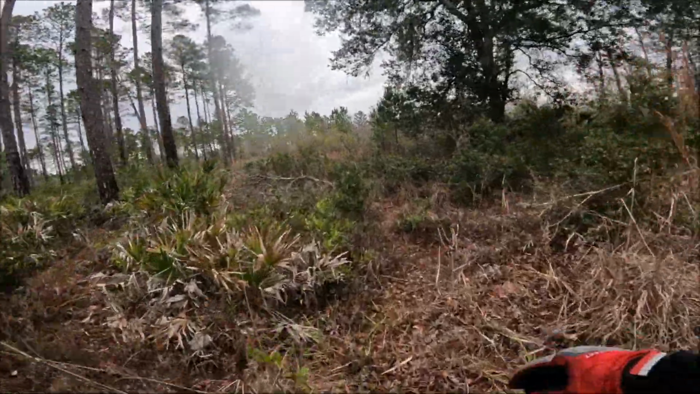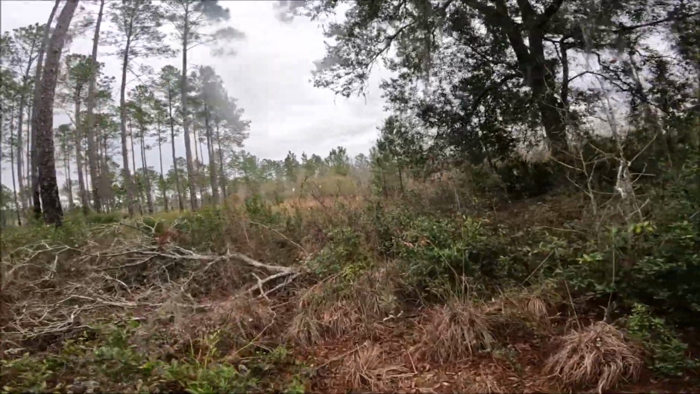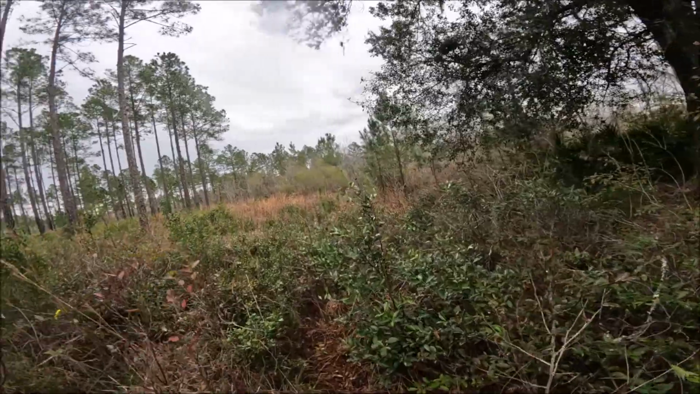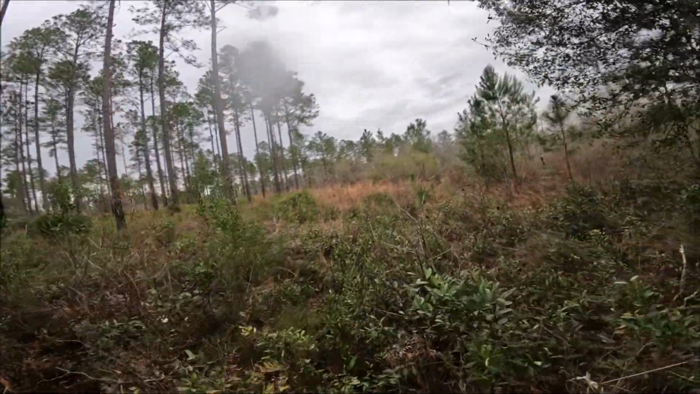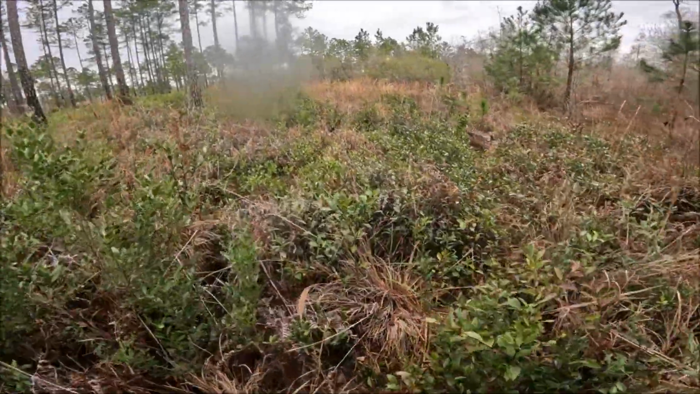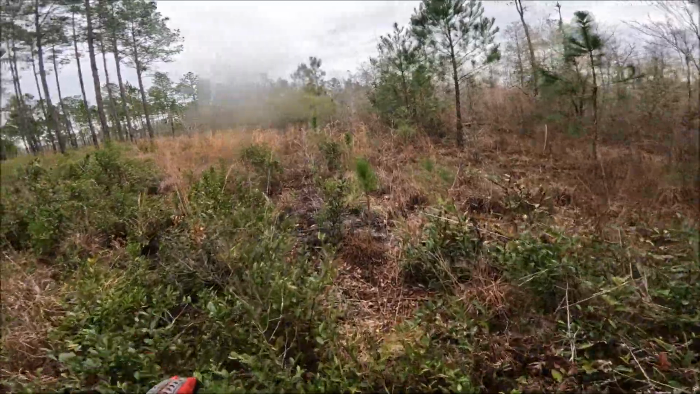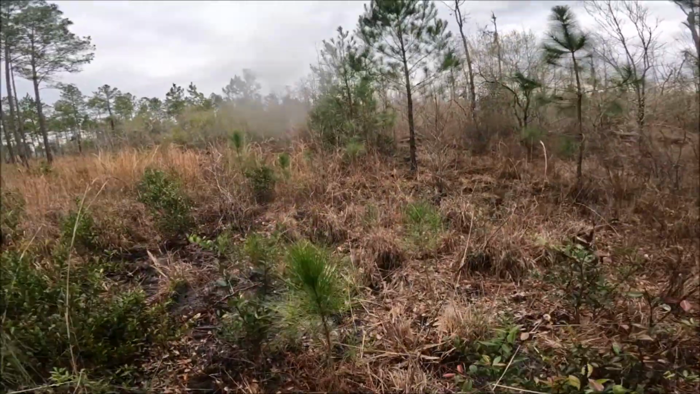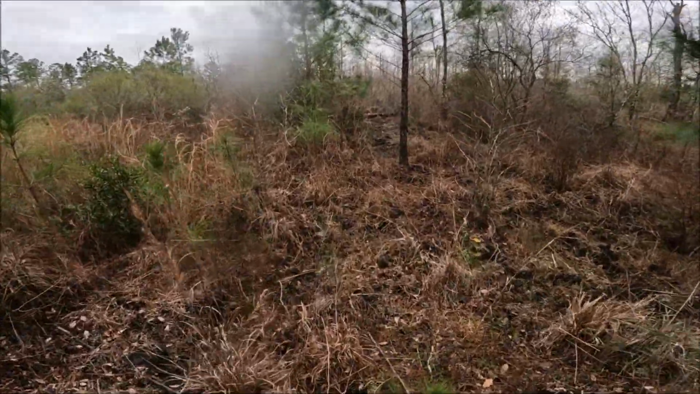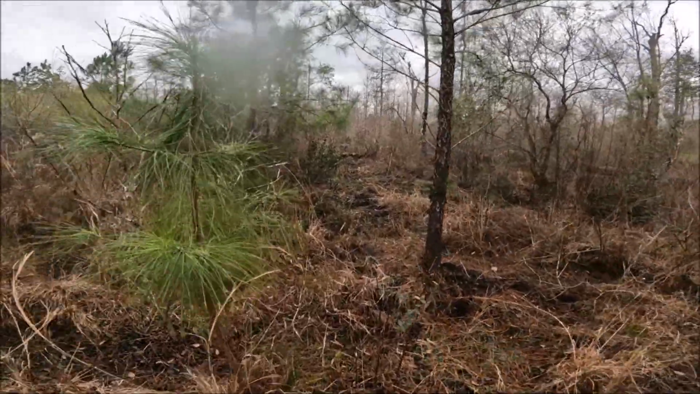Okay, we are heading in to camera number 3, and you can see I'm following a small game trail, but small game trails can lead to bigger game trails, as you can see right back here.